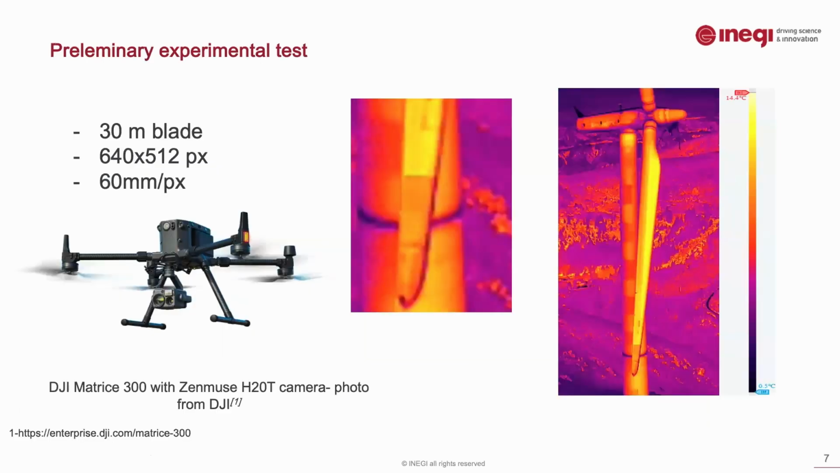So our first experimental test was performed in the north of Portugal in a wind park. And we used a 30 meter blade. And although we were already considering that these thermographic cameras have really low resolution, especially compared to the resolutions of nowadays cameras, if we wanted to assess the entirety of the blade in one image acquisition, we would only get 6 centimeters per pixel, which is not actually a very good value.